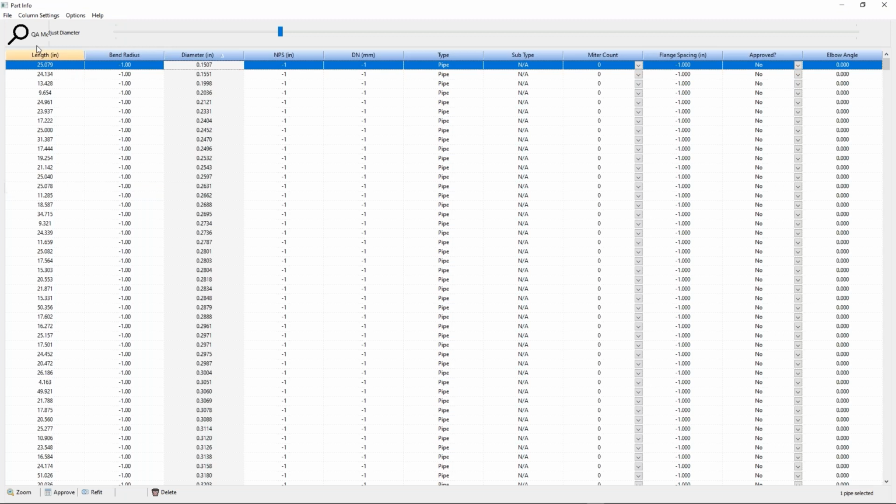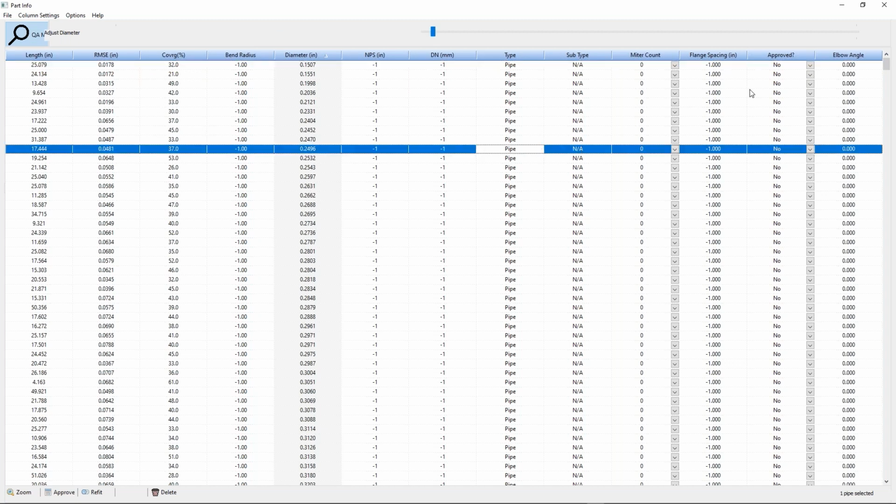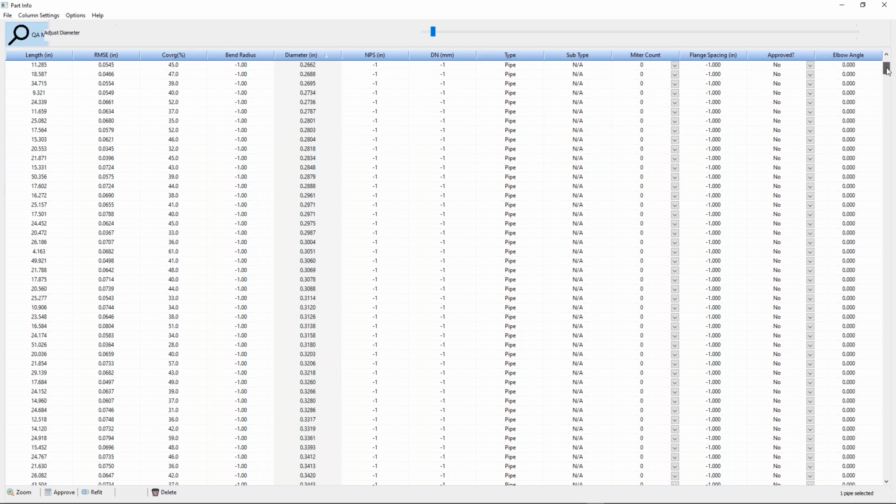When I go to my part info and I do my QA, these numbers are really good. Just for everyone, the RMSE, to reiterate, is root mean square error, which is the distance of error in the pipe fitting to the point cloud. And then the other one is coverage, which is the percentage value of how much the outside surface of the pipe is covered in points. Looking at this, those are some pretty good coverage values.